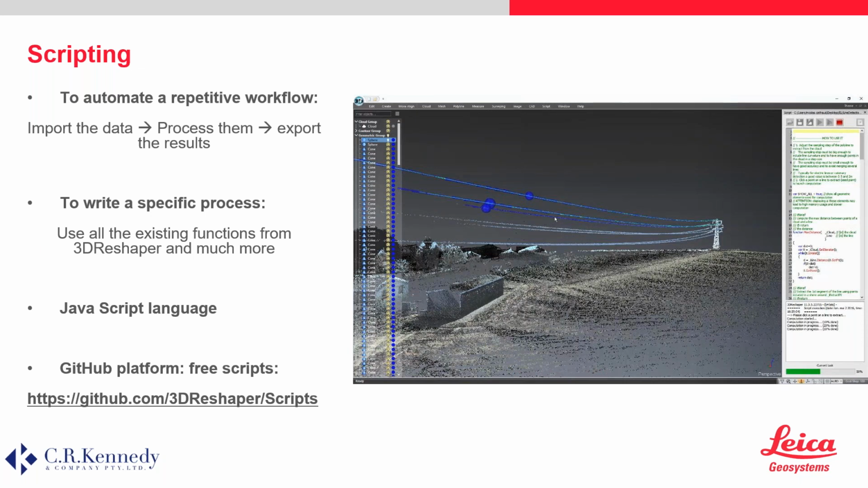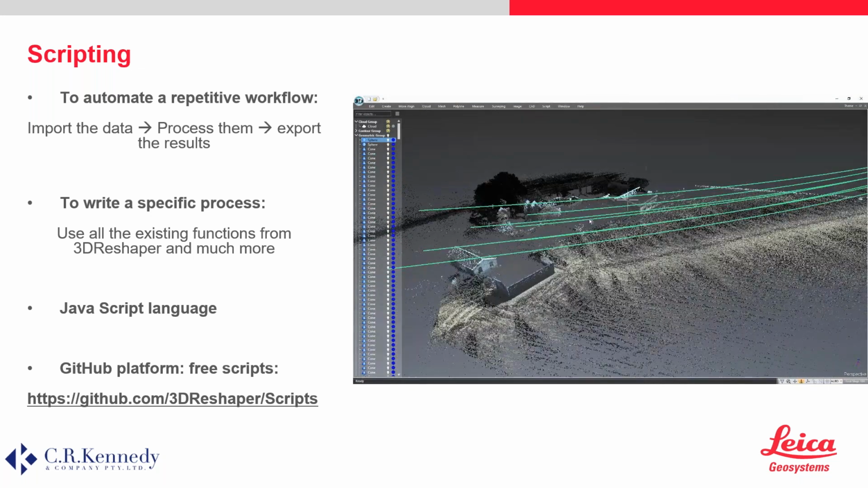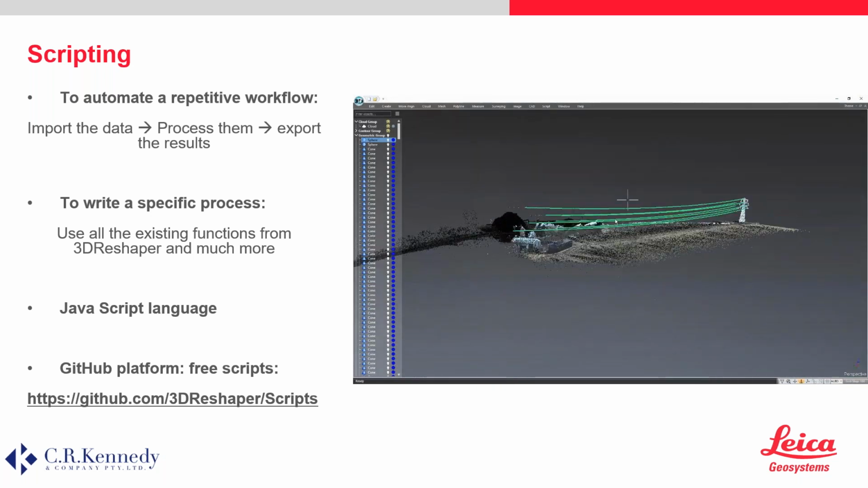So that's interesting if you're working on a specific application and you need to have a specific set of functions used one after the other. The language used is JavaScript, which is quite easy to use, and there's plenty of help online to learn that. What's good to note maybe is that 3D Reshaper has a GitHub platform where they share some of the free scripts that they write or they get from other customers.